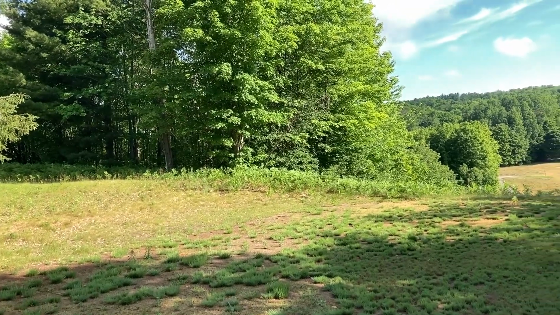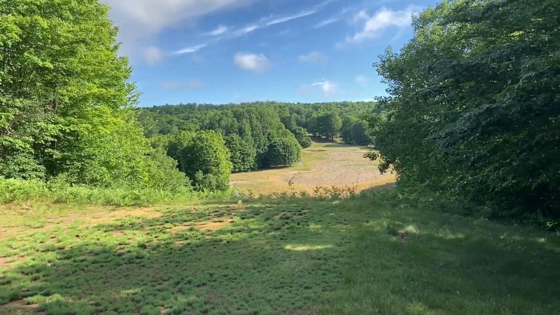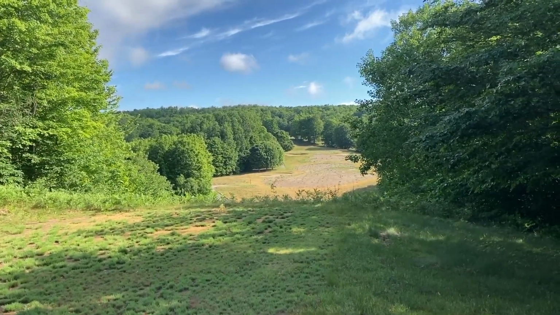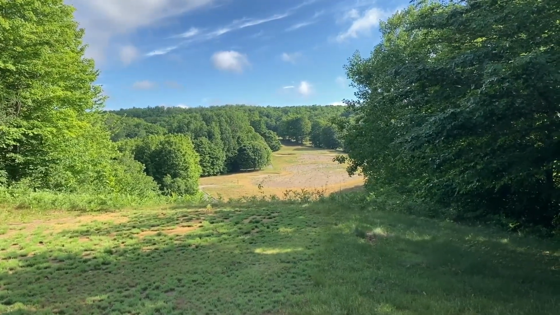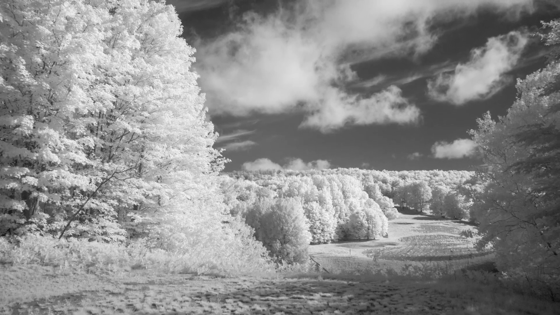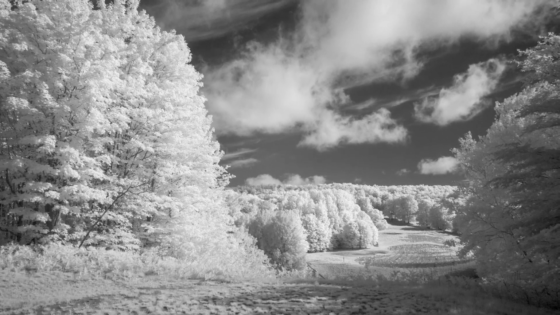One of the things that you'll notice when you come out here is how hilly it is, but the change of terrain provides beautiful views. And although this may look a little sketchy right now, just give it a year or two, and that's going to be full of wildflowers, prairie grasses. It's going to look really stunning. But in the meantime, if you do come out here, make sure you pack good shoes, because you're going to need them to go up and down some really steep hills.